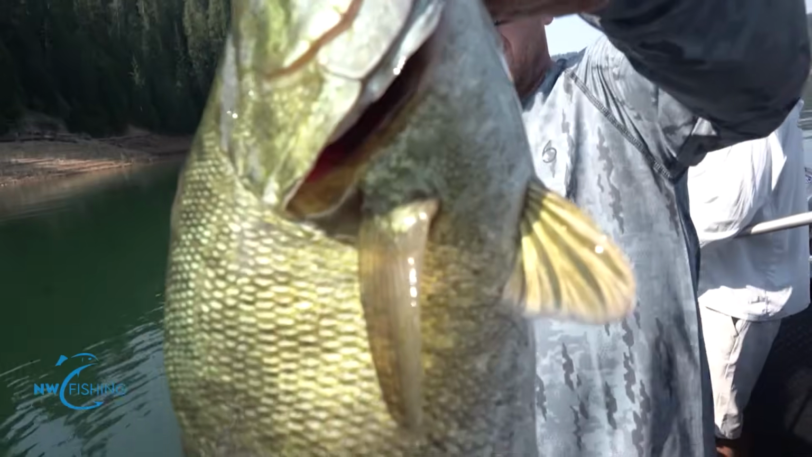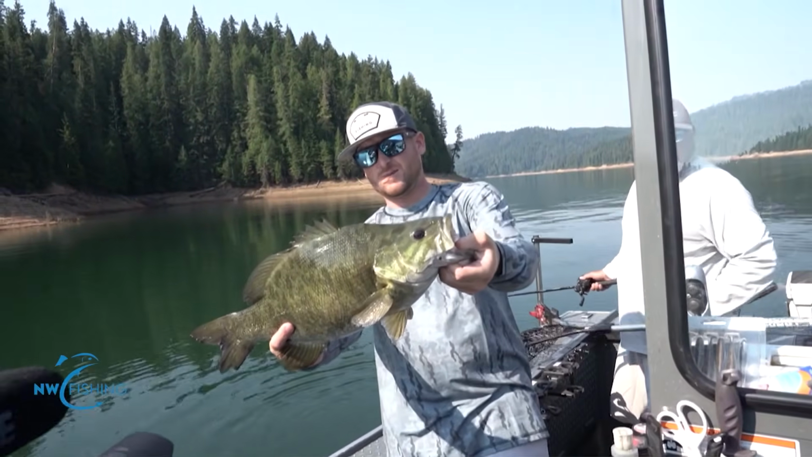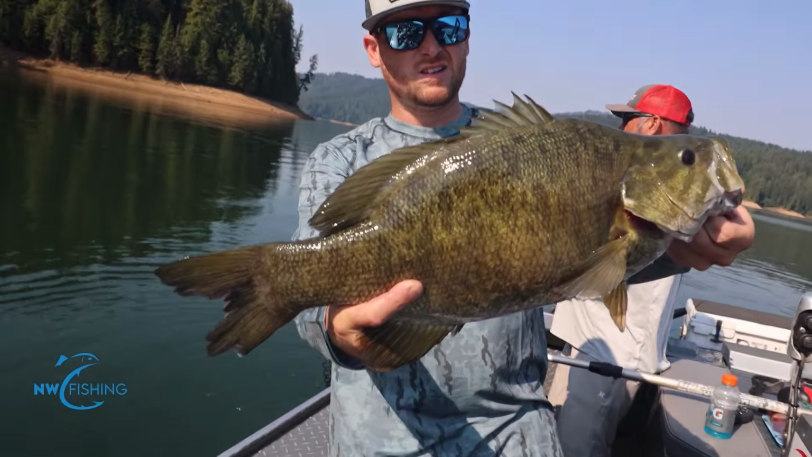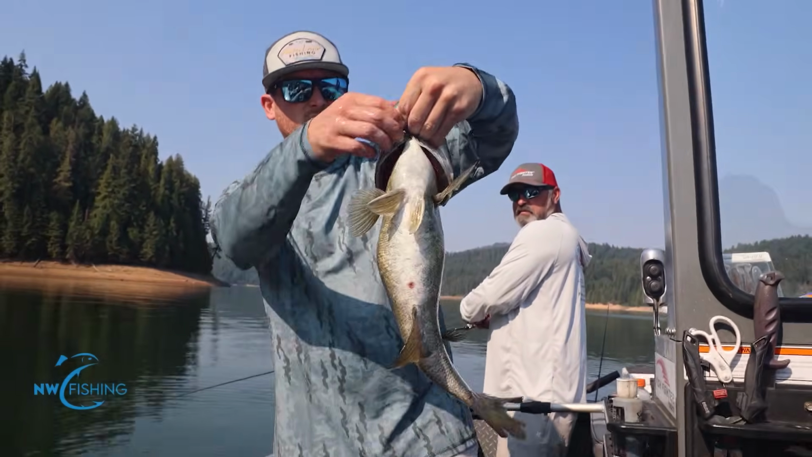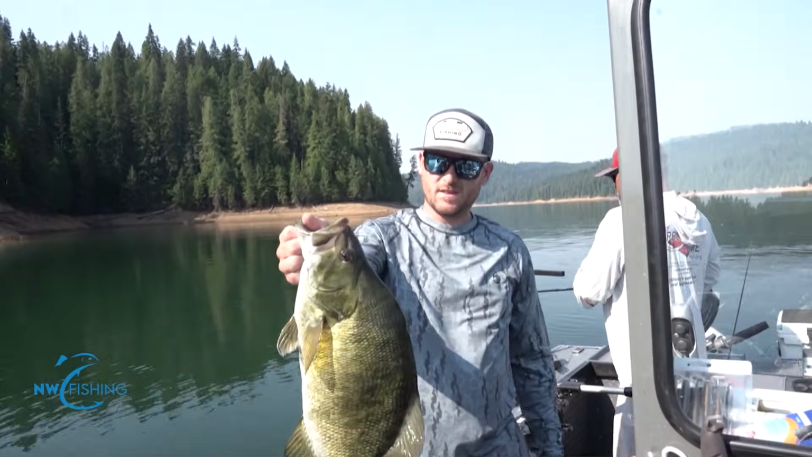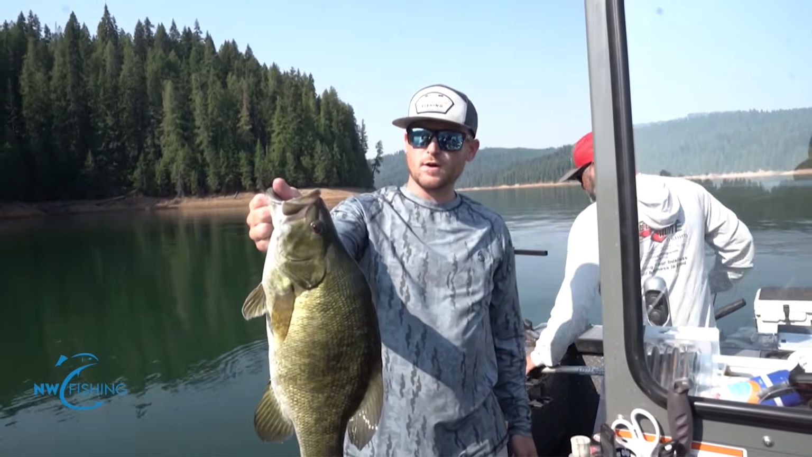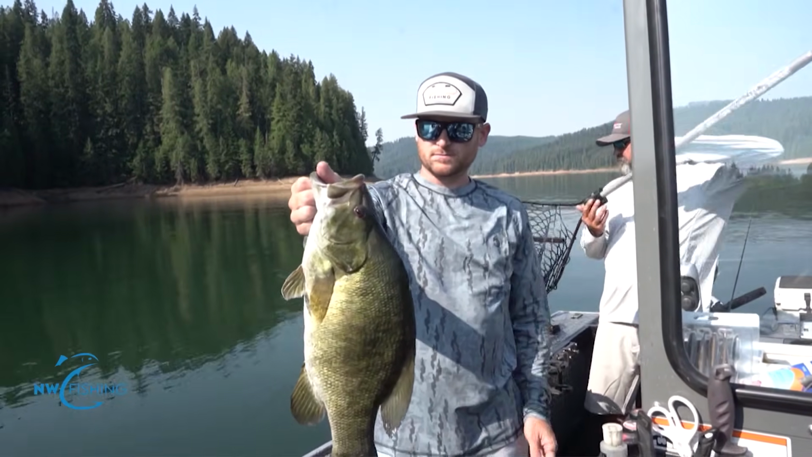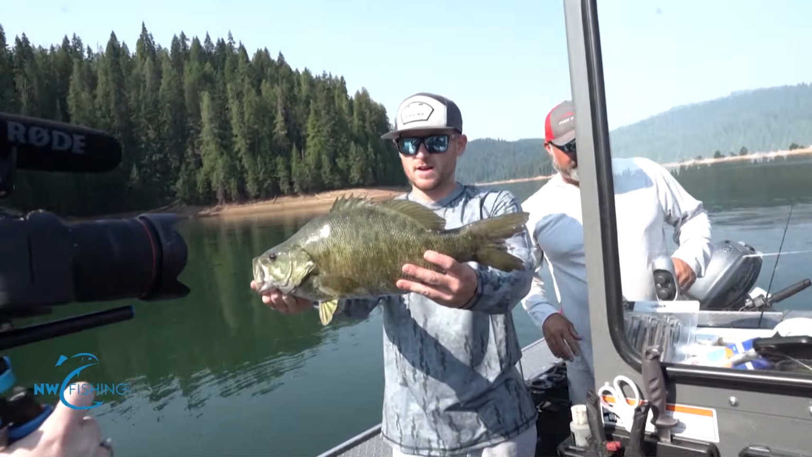There we go. That's a giant right there. That's a good one. So how much do you think that one is? I'd say almost 6 pounds right there. And Joe, you have the state record for Idaho. What is that? Well, I got a 9.1 and a 9.03. Wow, that's a good one though. Yeah, that's great. She's built right.